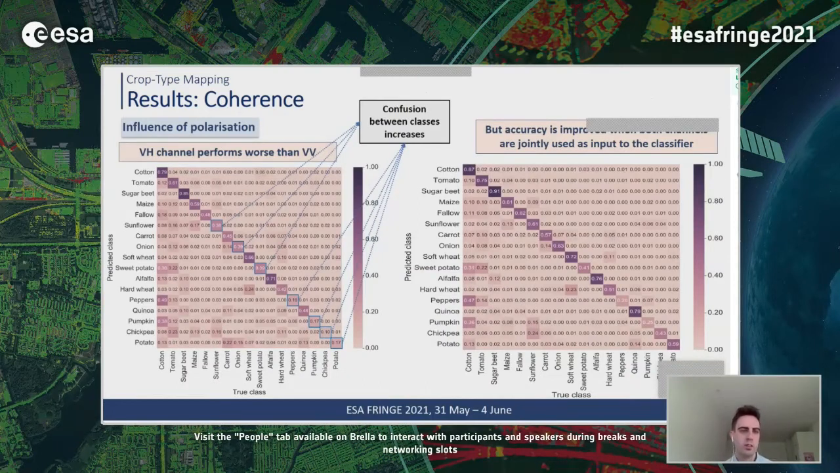In terms of polarization, we have also evaluated its performance, and in this case, in terms of coherence, the VV channel works better, since the accuracy of each class, as shown with the confusion matrix here, decreases when we use only VH polarization. We have more confusion between classes. However, it's important that when we use both channels, the accuracy is always improved.